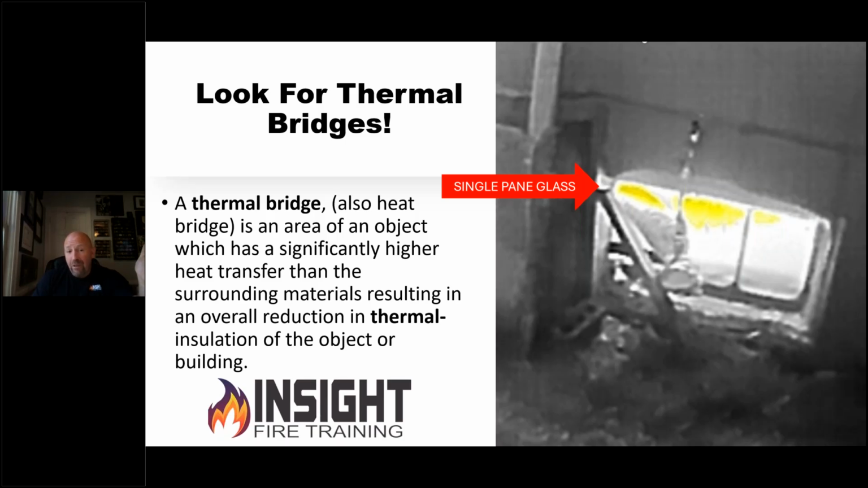Well, a thermal bridge is also known as a heat bridge. It's a weak point in the building where significantly higher heat transfer can occur. Now, if the building is built properly and not on fire, you typically don't see this. But if the building's not well maintained, not insulated, or on fire, some of those points around windows, doors, things of that nature, where they put things like rubber gaskets around a door, caulk around a window, spray foam, that stuff burns under fire conditions quite well.